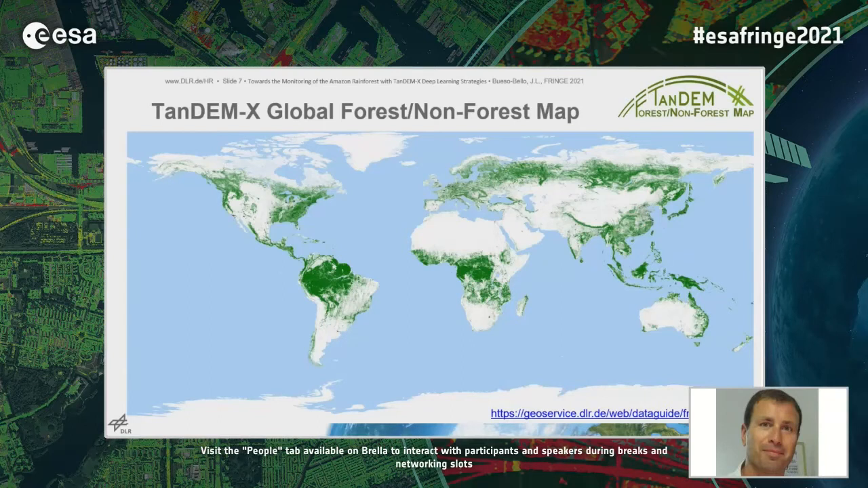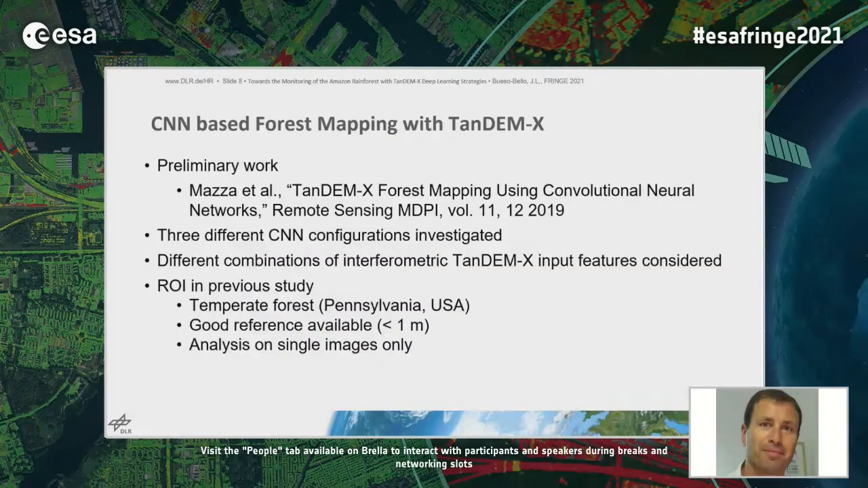Exactly, here is the final product that we obtained, the final map, which is available for download on the GeoService of the German Aerospace Center. Please, next slide. There is also some preliminary work using convolutional neural networks for forest mapping with TanDEM-X. In this study, 3 different CNN configurations were investigated, and also different possible combinations of the TanDEM-X data set.